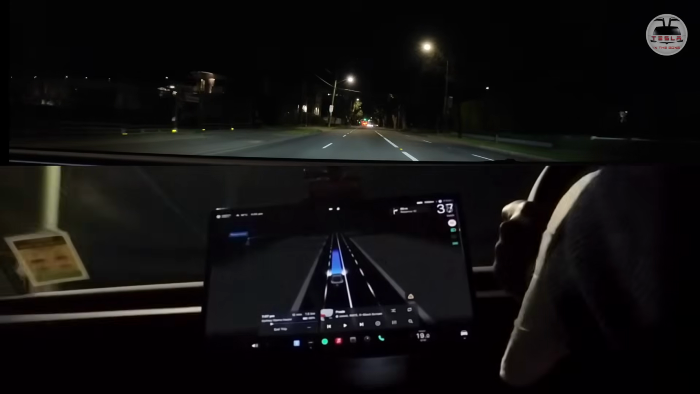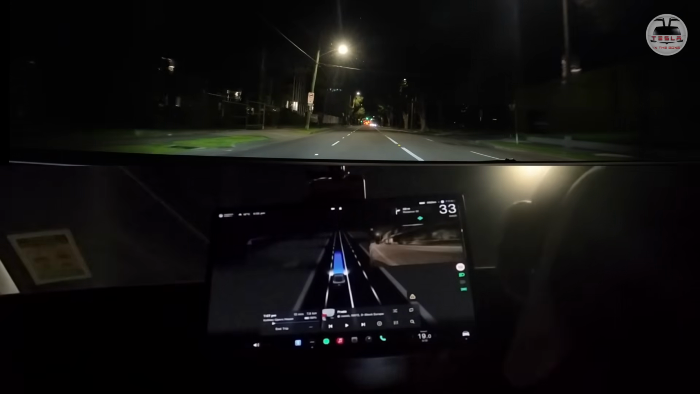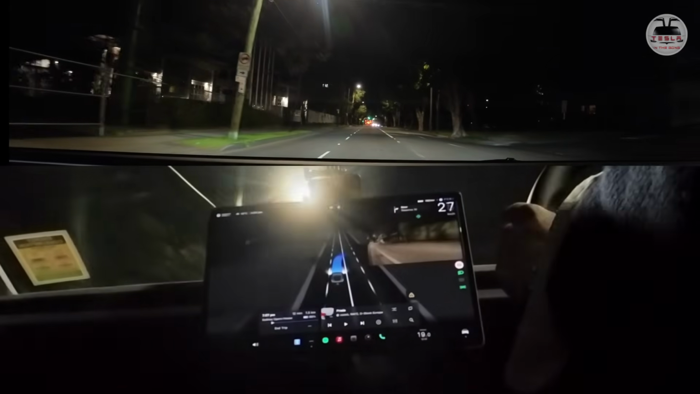Okay, now we are going to turn right into Reserve Road. There is oncoming traffic there. Will it turn? Will it turn?